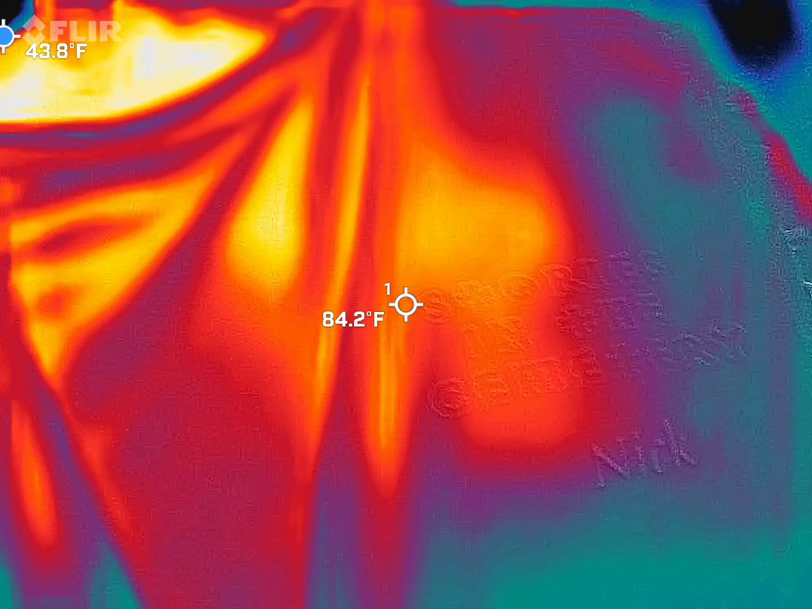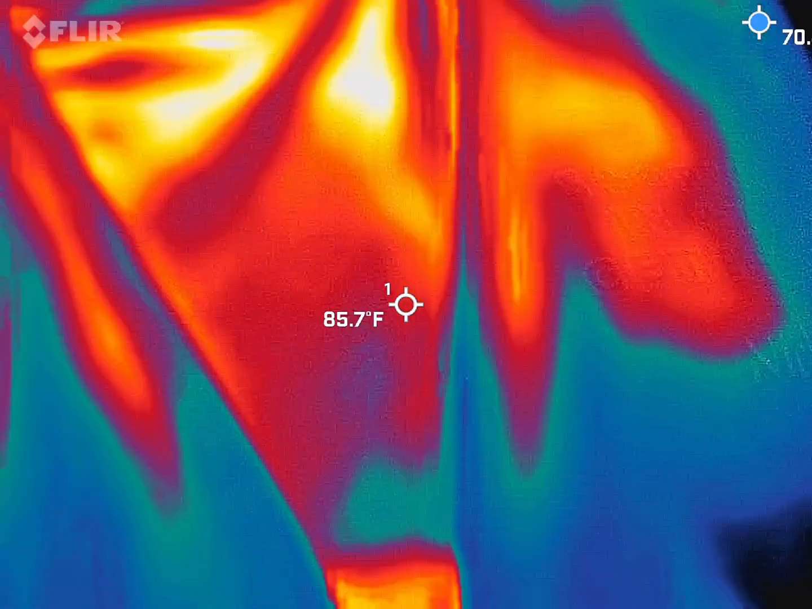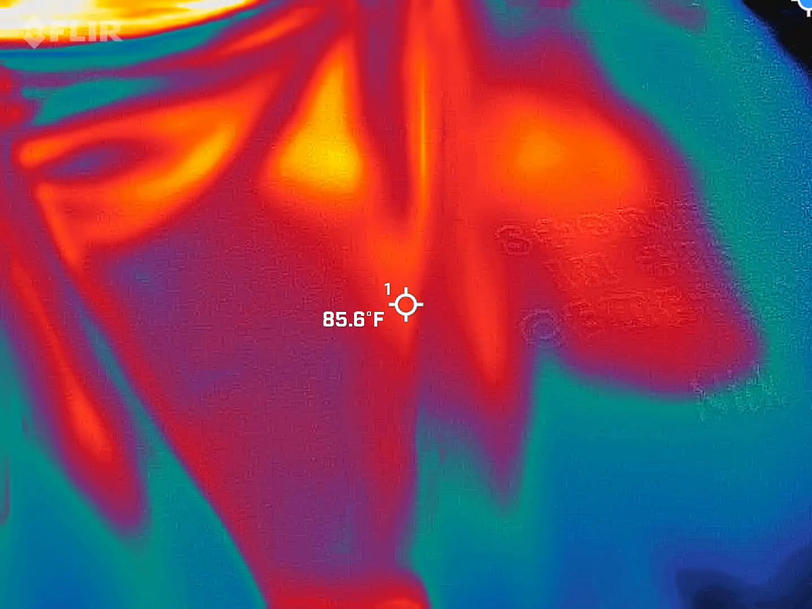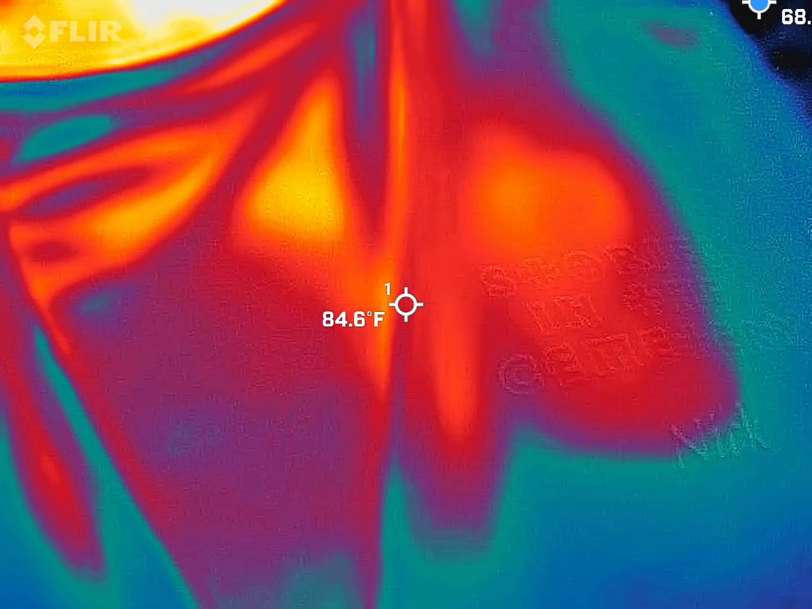So that's what this is meant for, heat and cold, but I do have it set up to seek out the cold. There's a blue dot bouncing around your screen. You're going to see that it's going to give you different temperatures as it bounces around. I'm looking for 15-degree temperature drops. It's 79 degrees out here. That means I'm looking for 64 degrees and colder coming out of that blue dot.